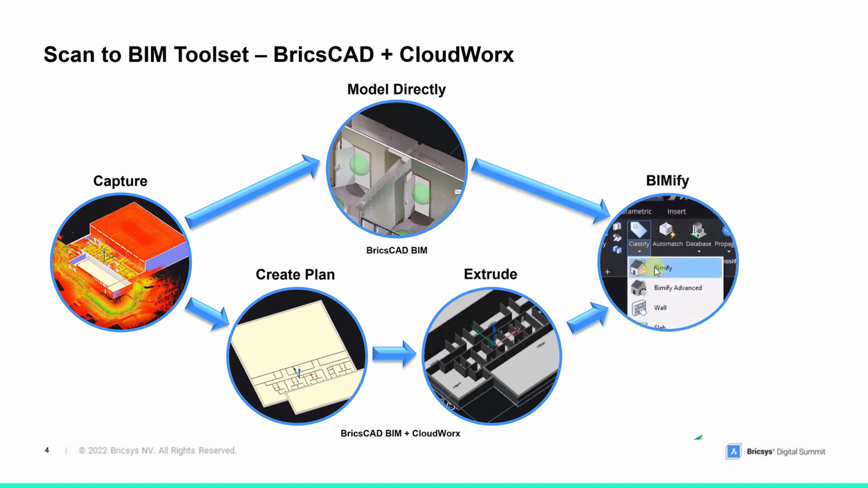Once you have the model complete, use BricsCAD BIM's AI command, Bimify, to add intelligence to all of the model elements. So that's right, you can freely model anything and let BricsCAD's AI algorithms classify all those model elements afterwards. Once you're done there, you can export to IFC, or you can keep it in DWG format. It's completely up to you.